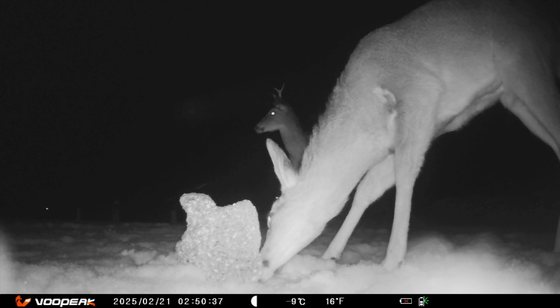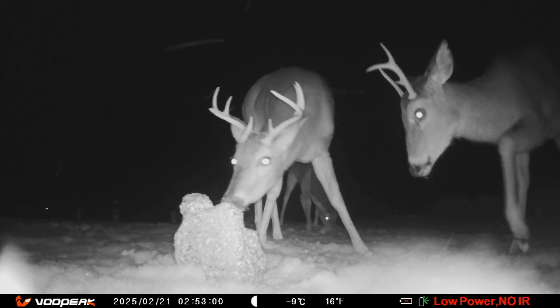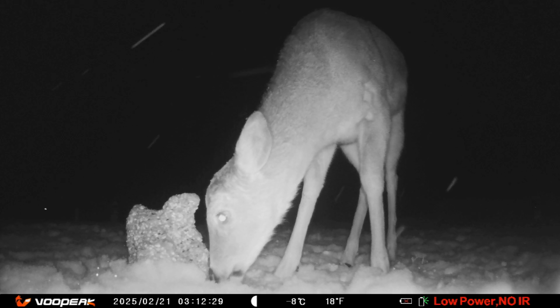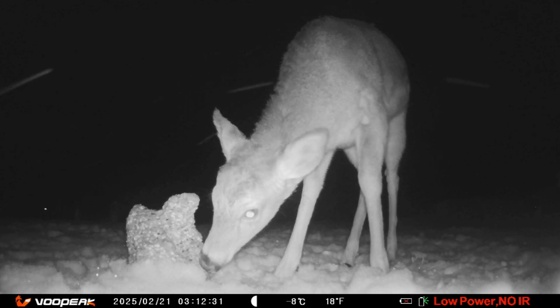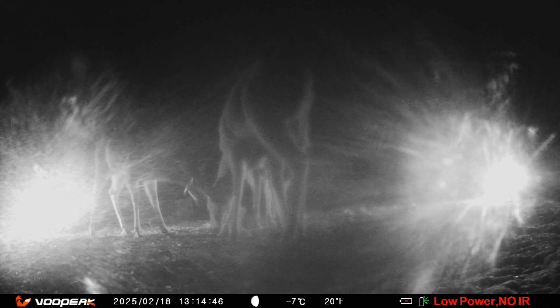I thought I was alone. Have you counted to see how many points these deer have? Always stay alert. You never know what's around. Right now, with a little cold and snow, I have it all to myself. Some 20-degree cold camera glare.